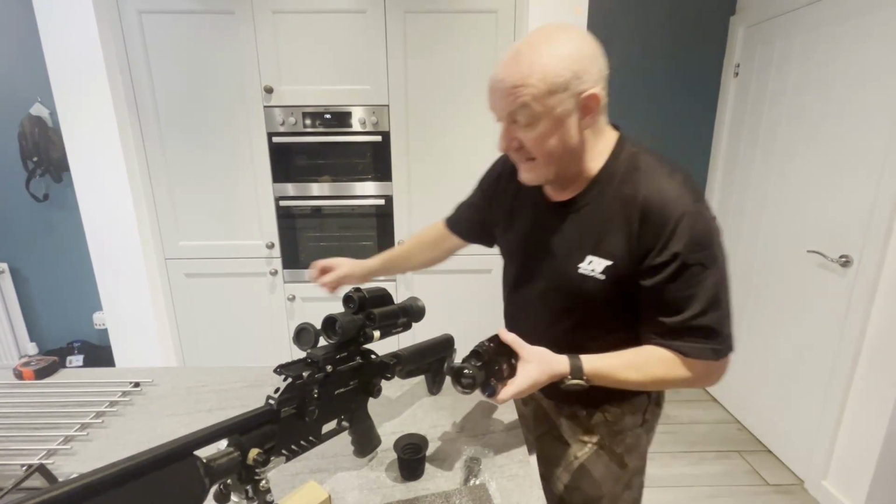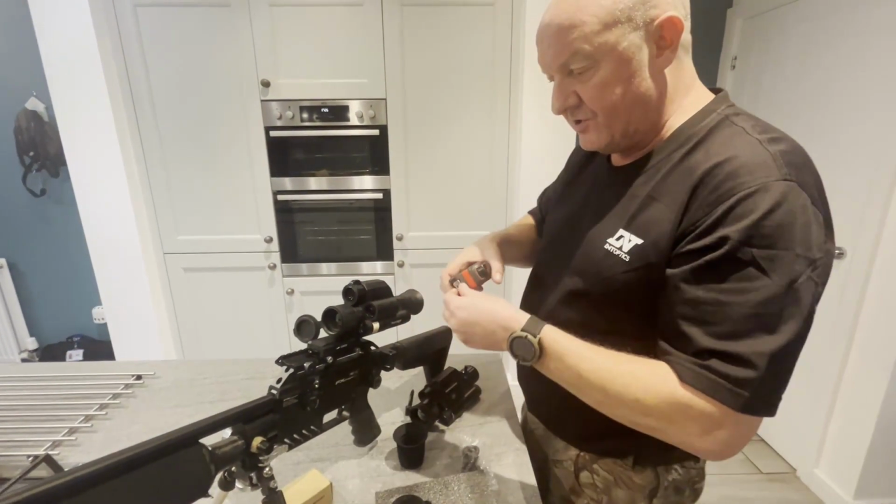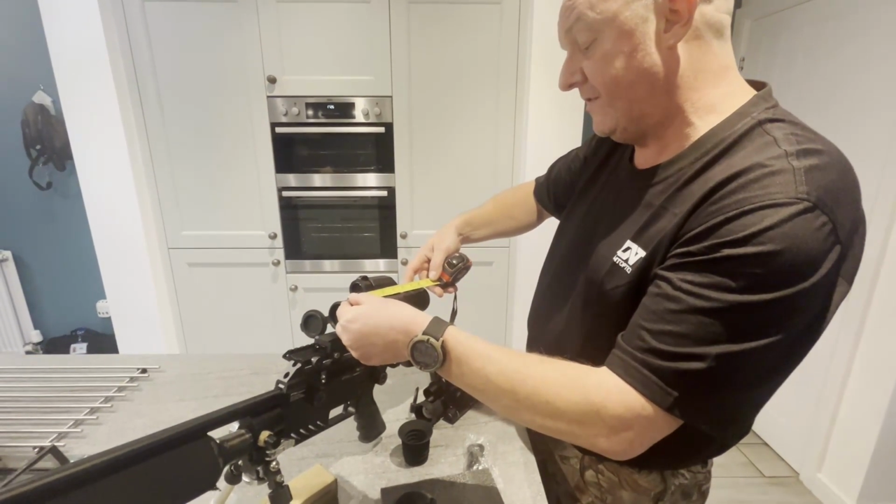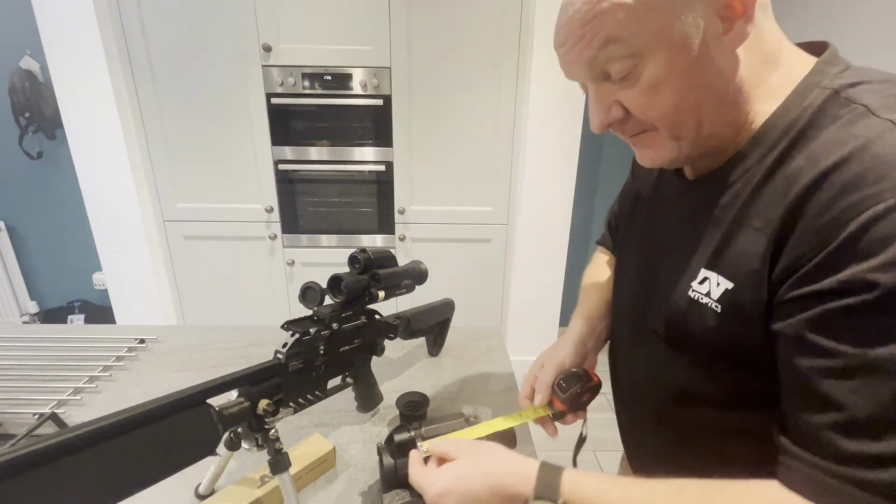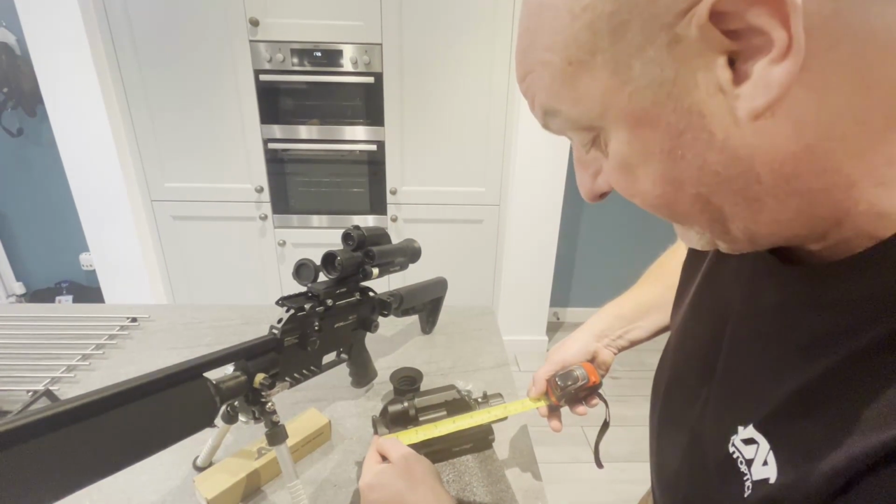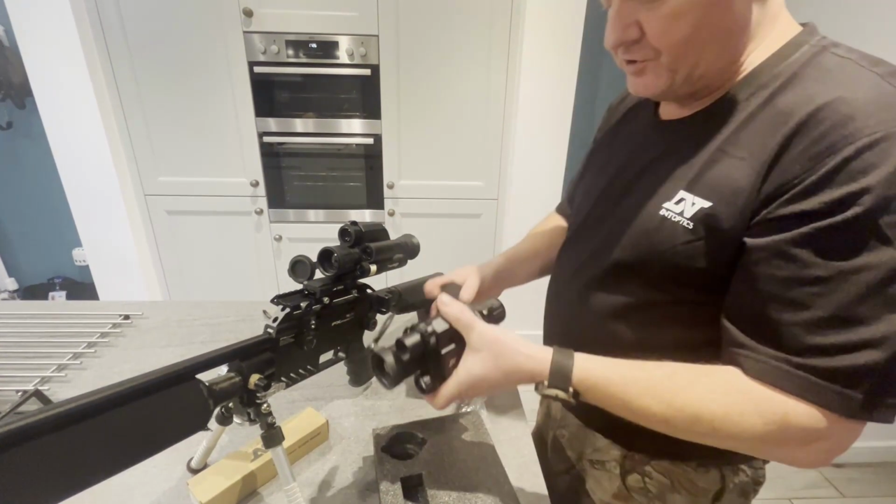The overall length of these, I believe this one's 7-inch, the 225, which if I take the eye cup off, that is 7-inch. And on this one, it's slightly longer. It's about 7.5 inches in length, a little touch longer.